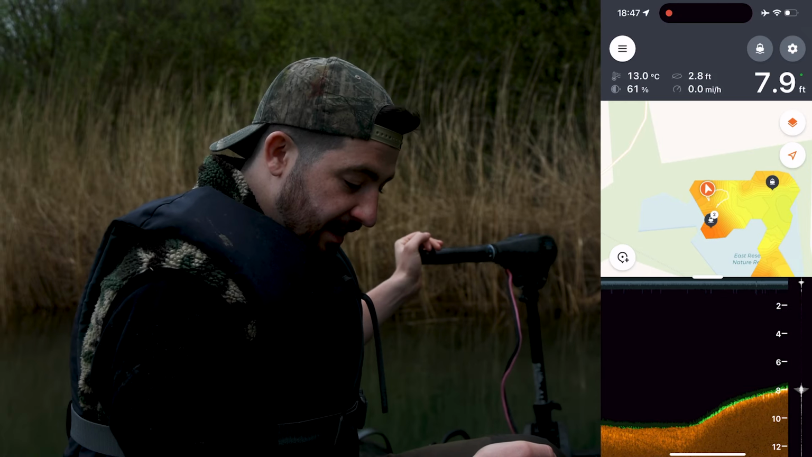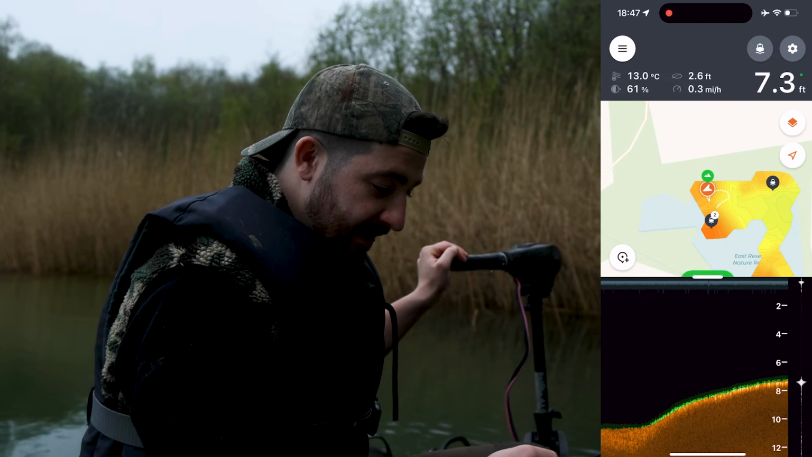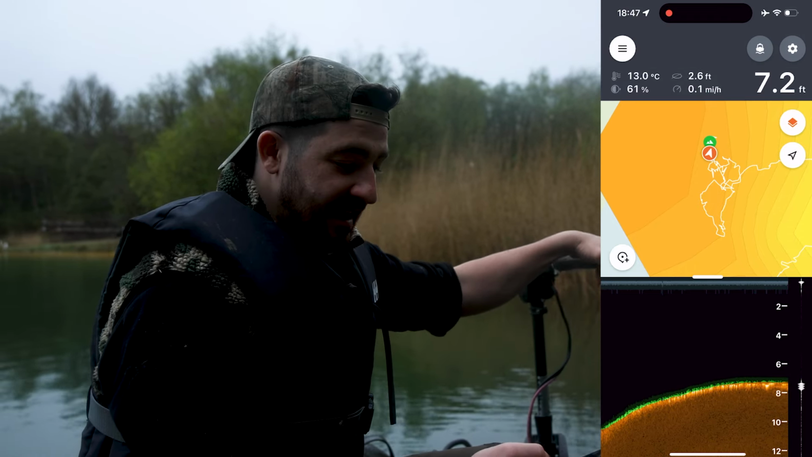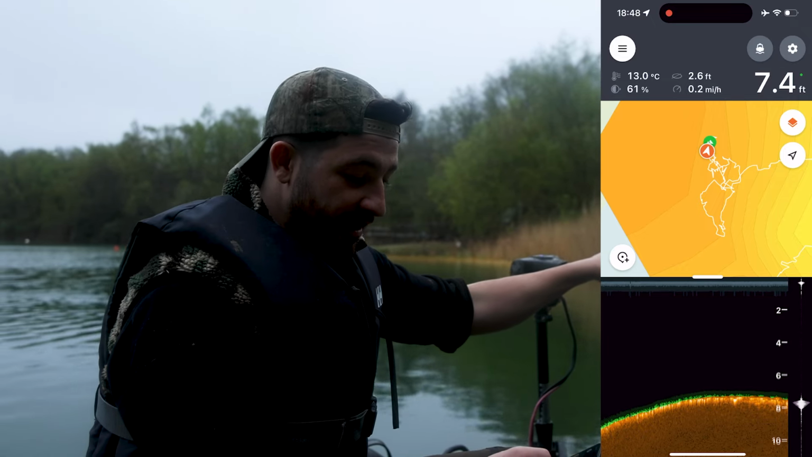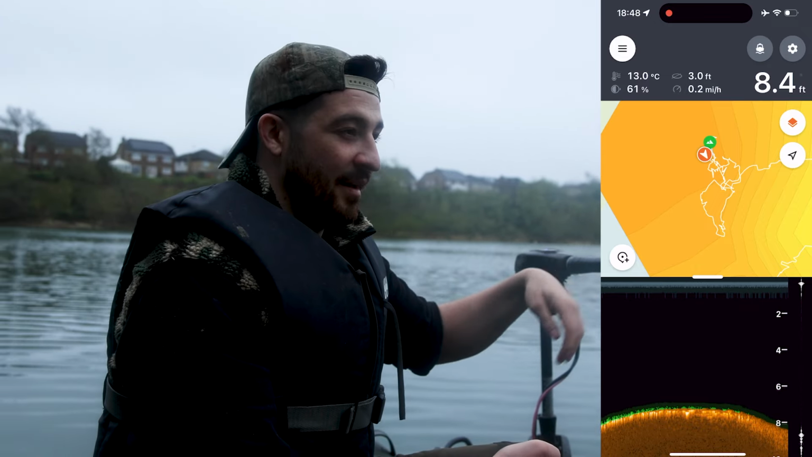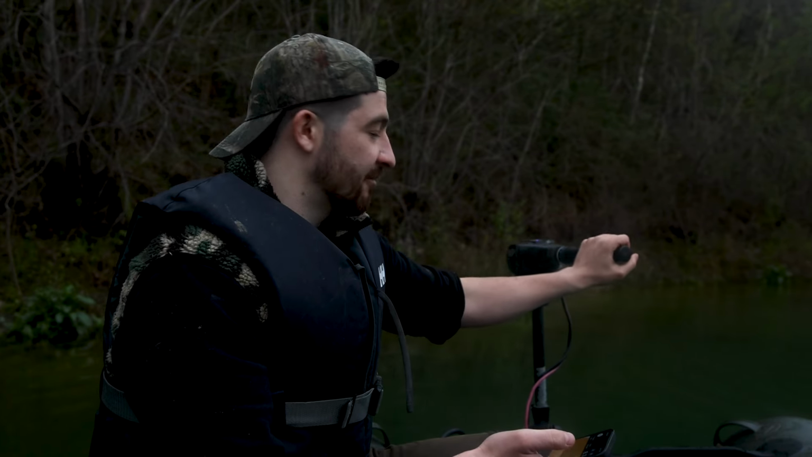Okay, so we've found a spot that we like, where it's a little bit firmer. It's a simple case of saving the place we're at, confirming it, and now that GPS is recorded on the Deeper app. It's going to stay there for as long as I want it to stay there until I delete it, so I can even come back to it on future sessions. But I know for sure now that there's a nice firm spot where that green marker is, and I can go straight back out to it, whether that be at night, whether that be 2, 3, 4 weeks down the line. That spot is going to be saved on my Deeper on the app for as long as I want it to be.